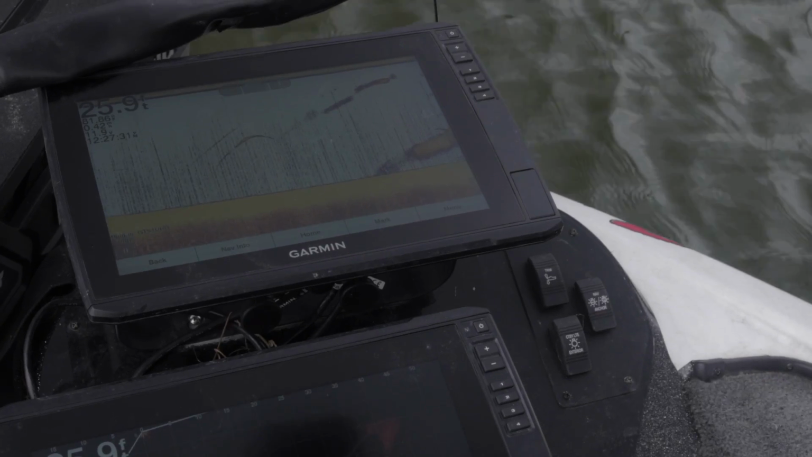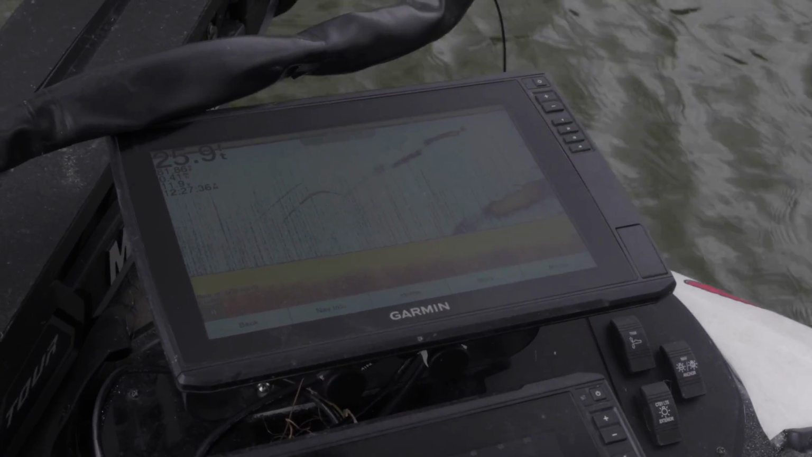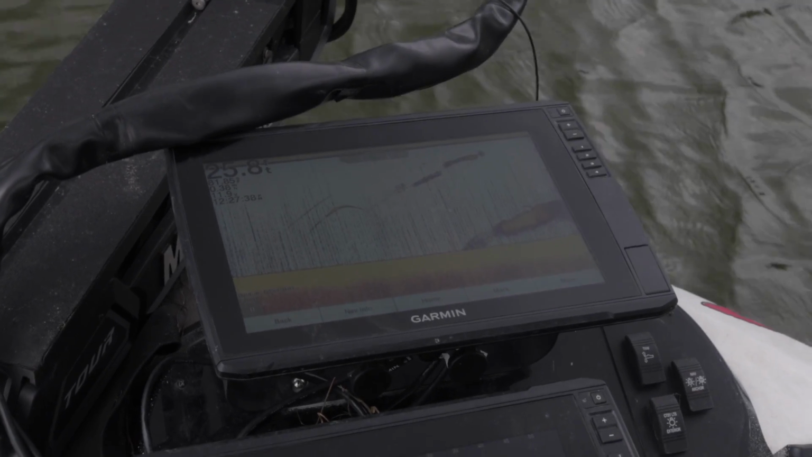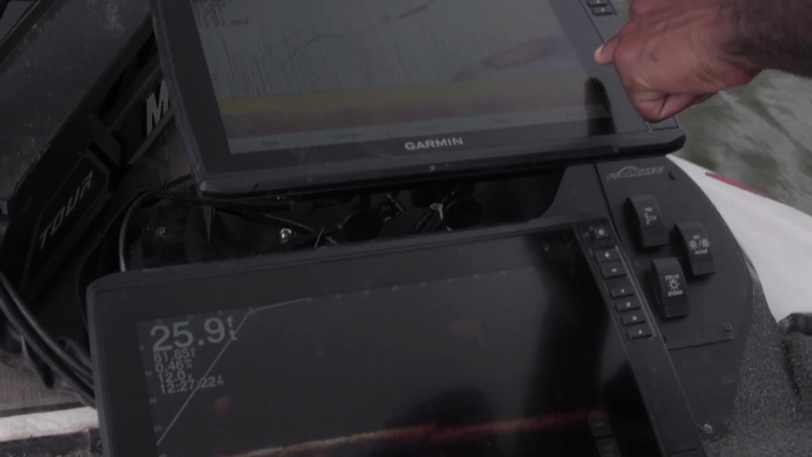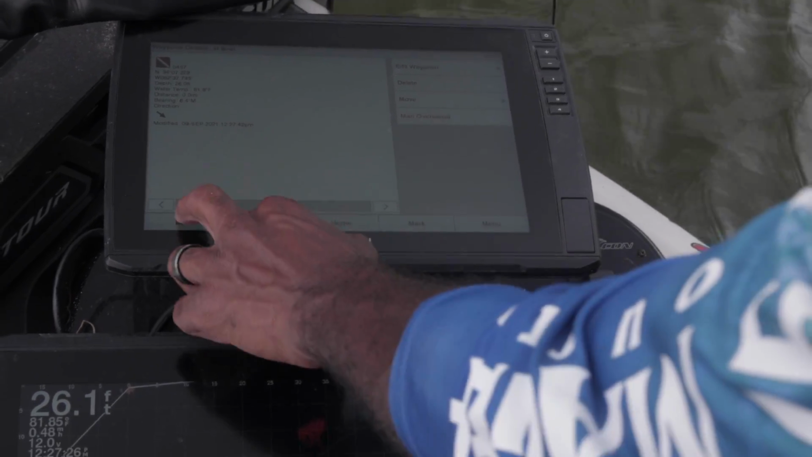I'm gonna just go straight to it. You can see bait here. There's fish there. There's one or two fish streaking through it there. So I got confirmation on both units. God, look at the fish there. I'm gonna throw a waypoint on that. We'll come back and fish it.